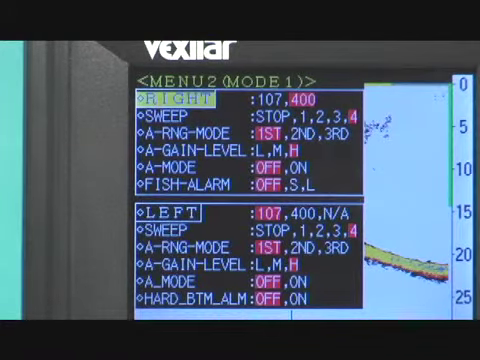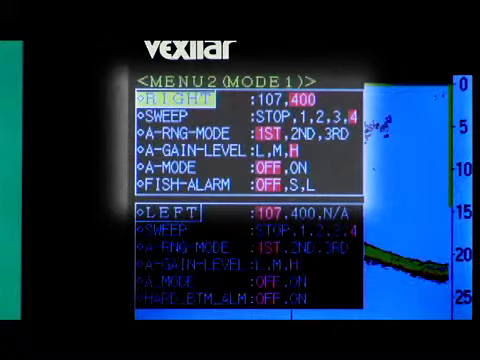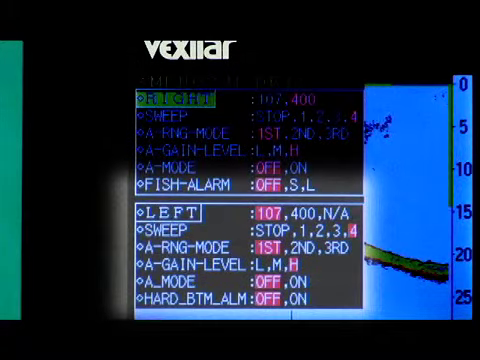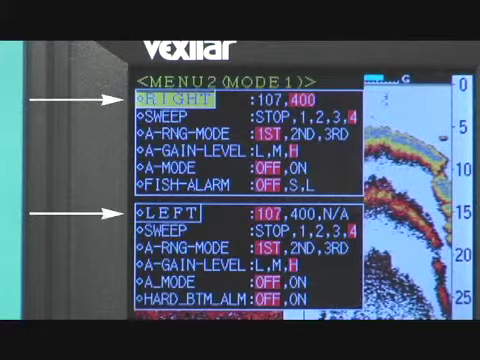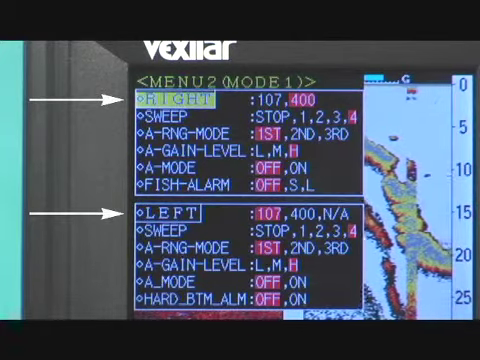These settings will be retained only for the current mode. In this case, Mode 1. The top half of the screen controls the settings for the right beam only. The bottom half controls the settings for the left beam only. The first item for each beam is the frequency setting. You can choose which frequency is displayed on which side of the screen.